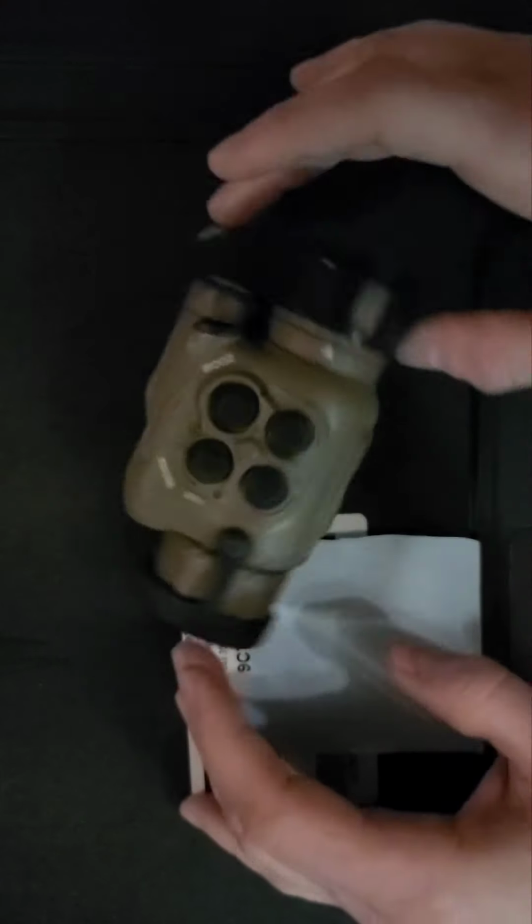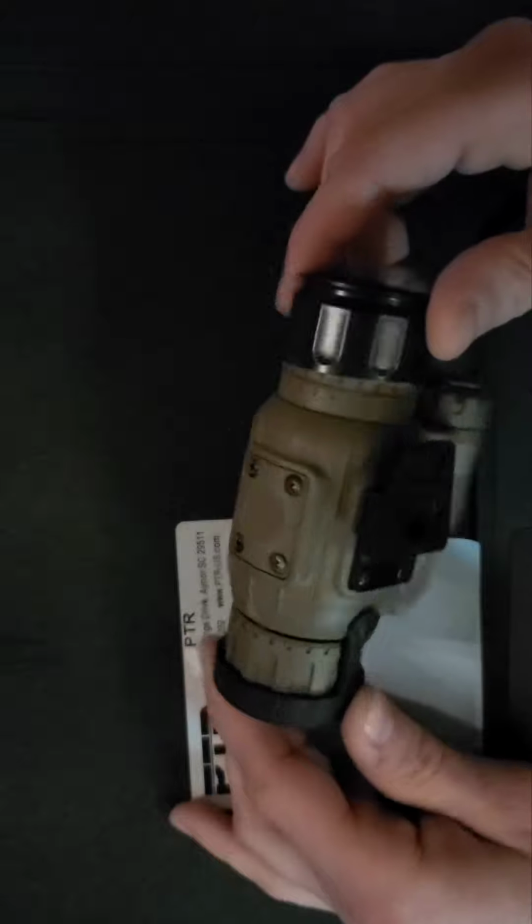Alright guys, so I'm going to quit blabbering here, and then we're going to see what this thing can do. Alright everyone, so you heard me blabber about the technical specifications of the Pixels on Target Voodoo S, so now we're going to do a demonstration here.